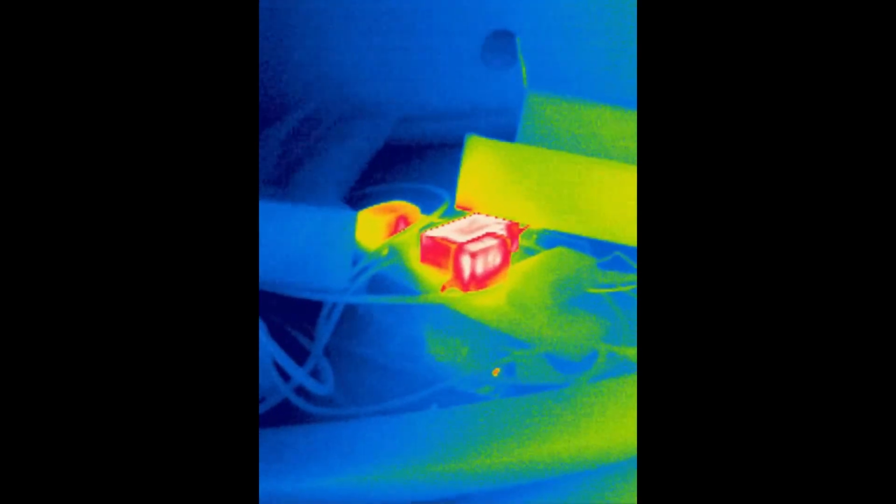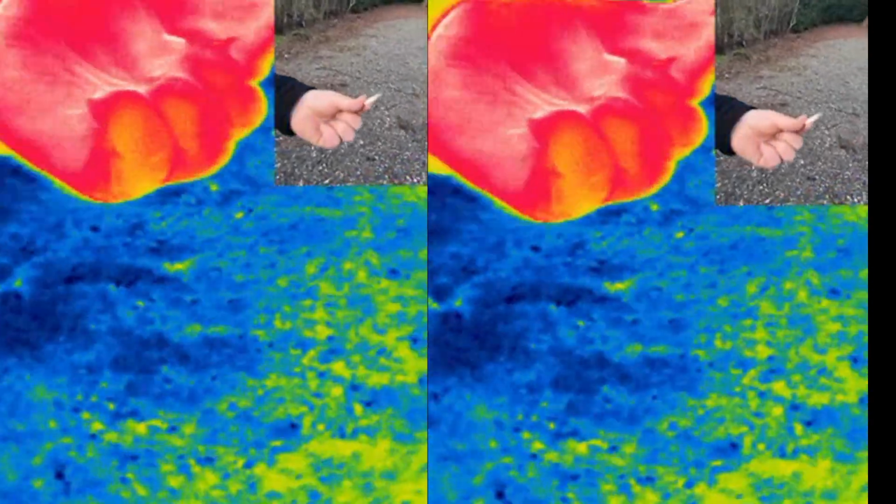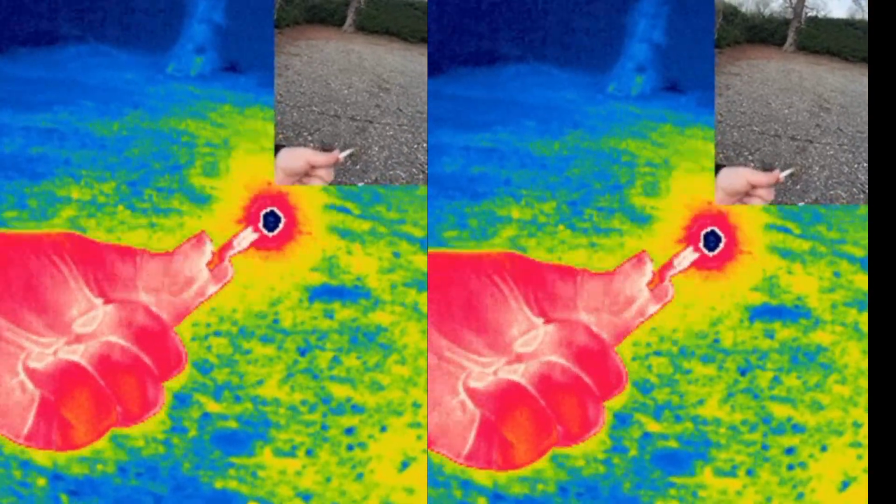Laptop chargers, before I found the option in the end to read the temperature by selecting the square to measure the temperatures. Before, of course, I found somebody having a cigarette outside, and well, we filmed that as well.